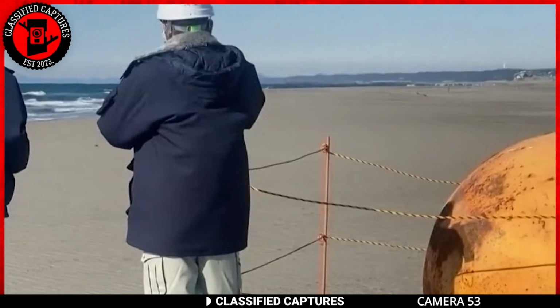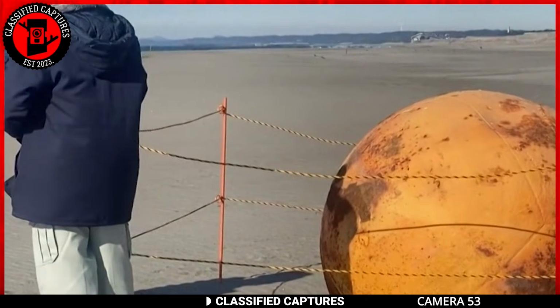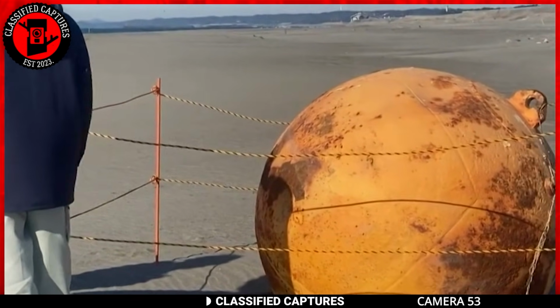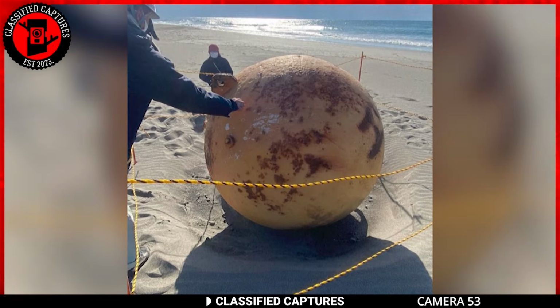The lack of clues makes it difficult to find the origin or purpose of the object. Either way, what's your take on this colossal orange presence on the beach? A worldly artifact, a cosmic mystery, or maybe a touch of both?